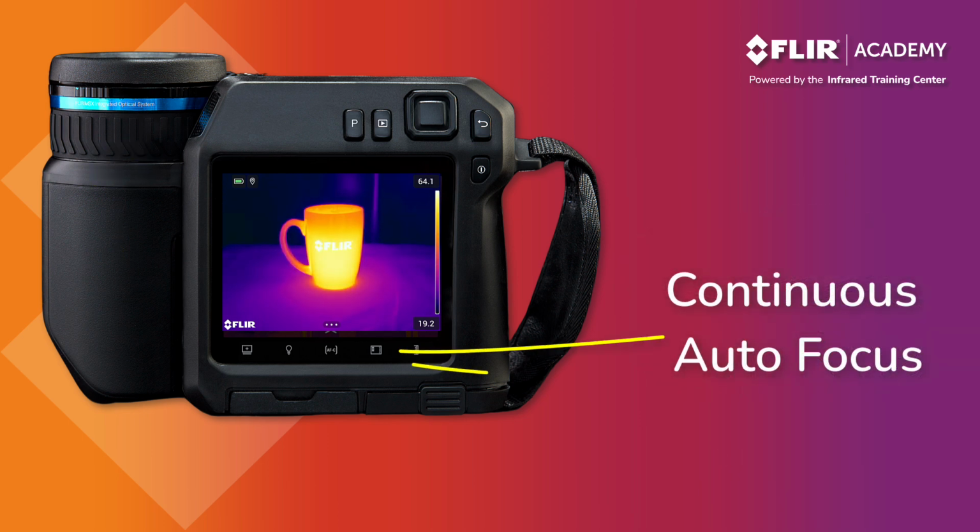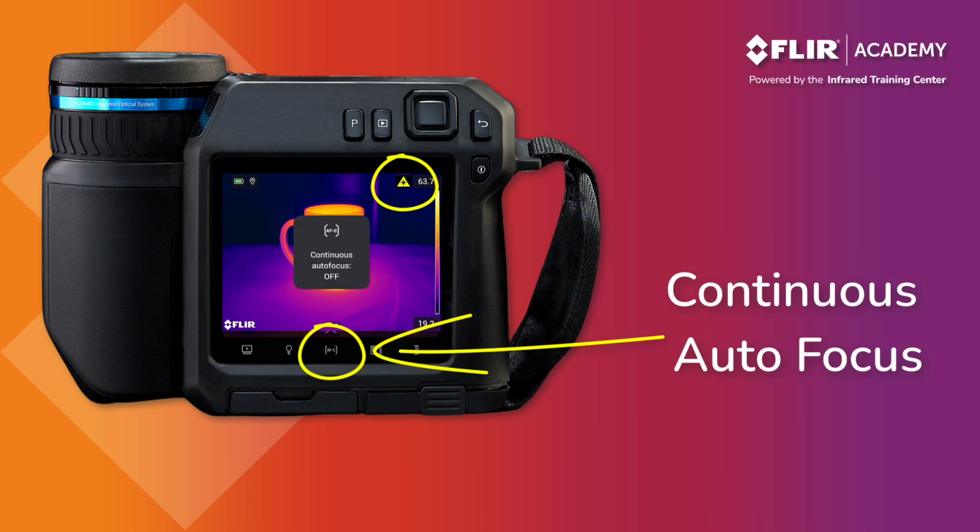The T-Series also offers continuous autofocus. Press the continuous autofocus icon located just below the display to turn on this function. When enabled, the thermal imager will continuously adjust focus as you move the camera around. It's important to mention that this also turns on the laser distance meter, so be careful about where the laser is pointing.